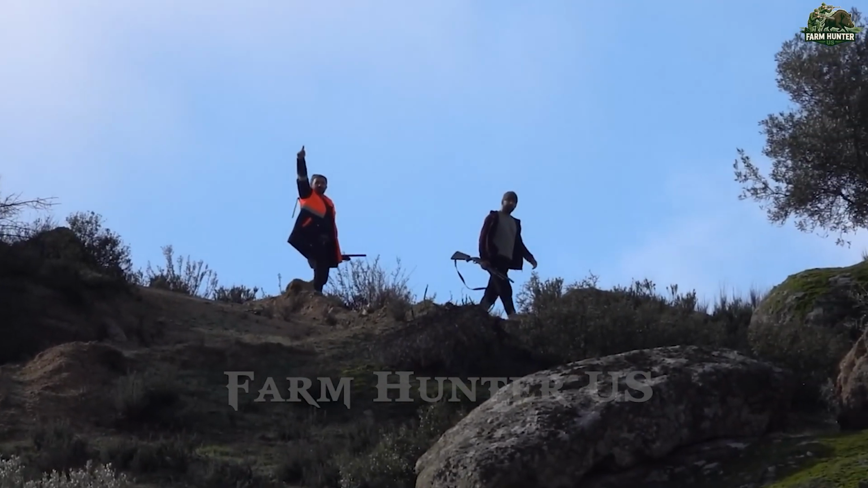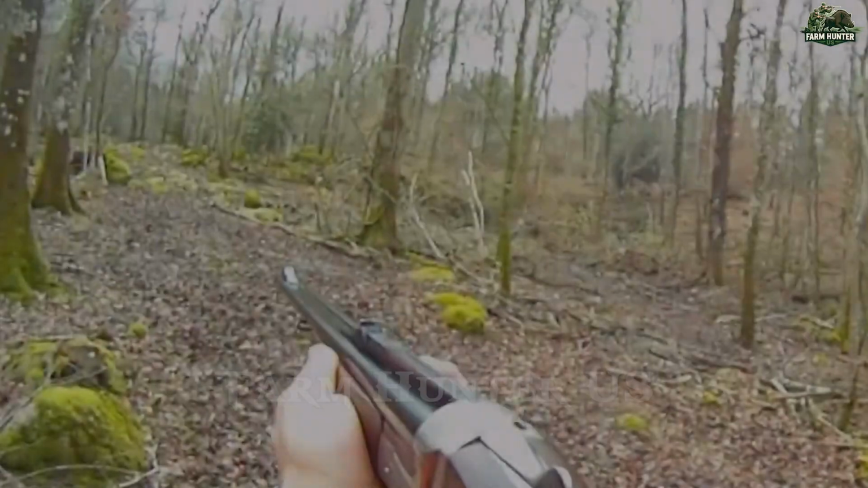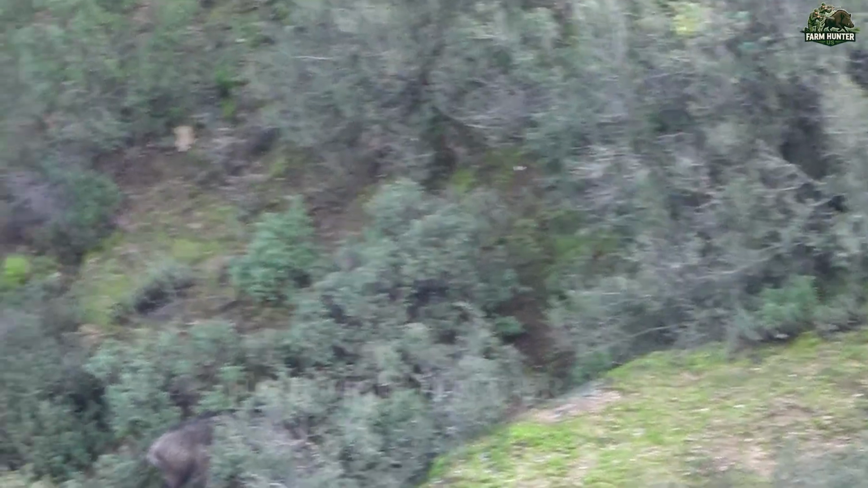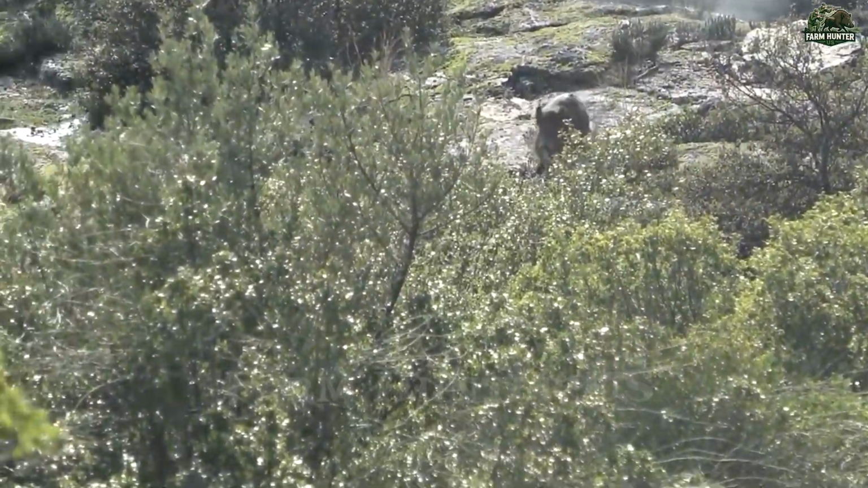As we regrouped, our dogs suddenly turned, growling furiously at a nearby thicket. Something big was hiding. We raised our rifles. No words were spoken. A moment later, instinct took over. A final shot ended the hunt, but not the war. They would return, and so would we.